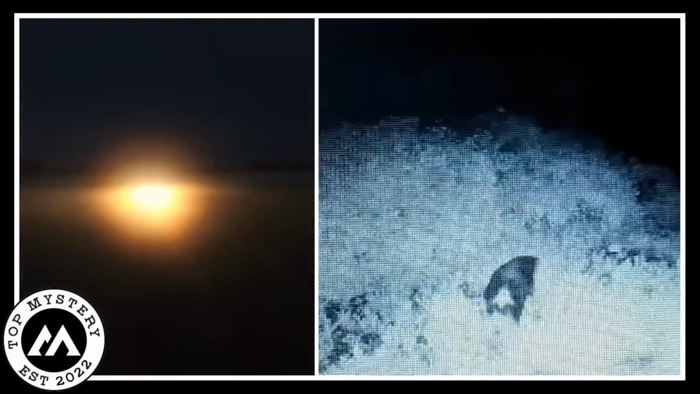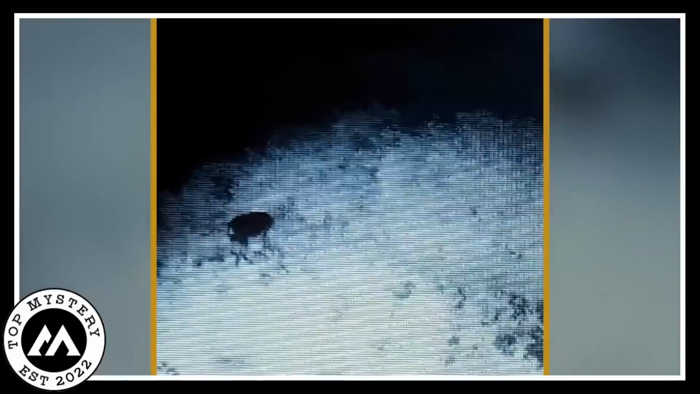The usually calm fields turned into a stage for this nighttime puzzle. People watching on the other side of the screen felt amazed and fascinated. The black figure disappeared into the dark, and the night kept its secrets again.